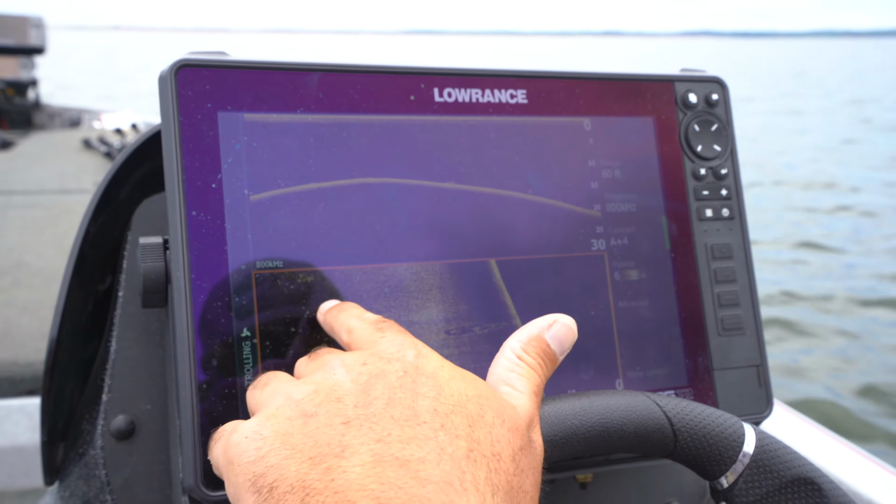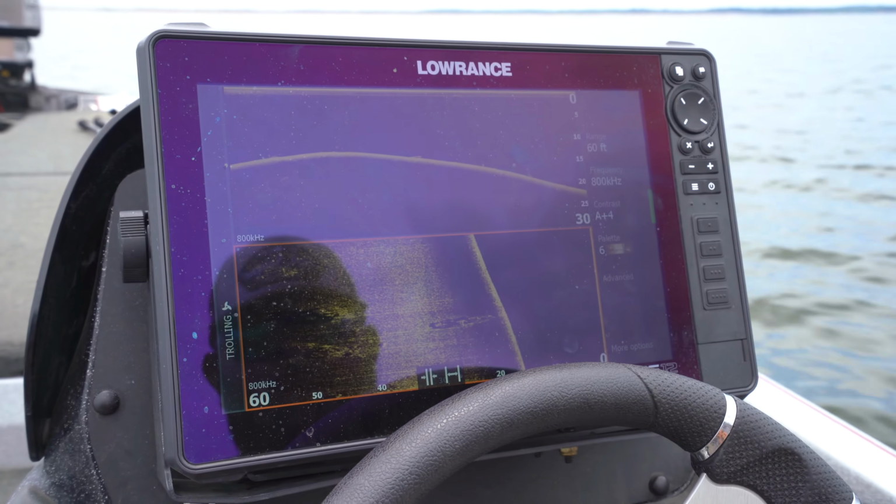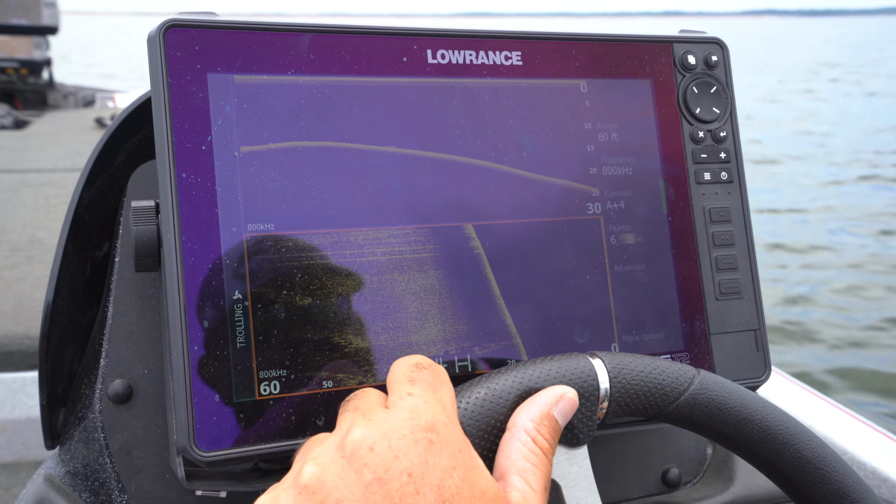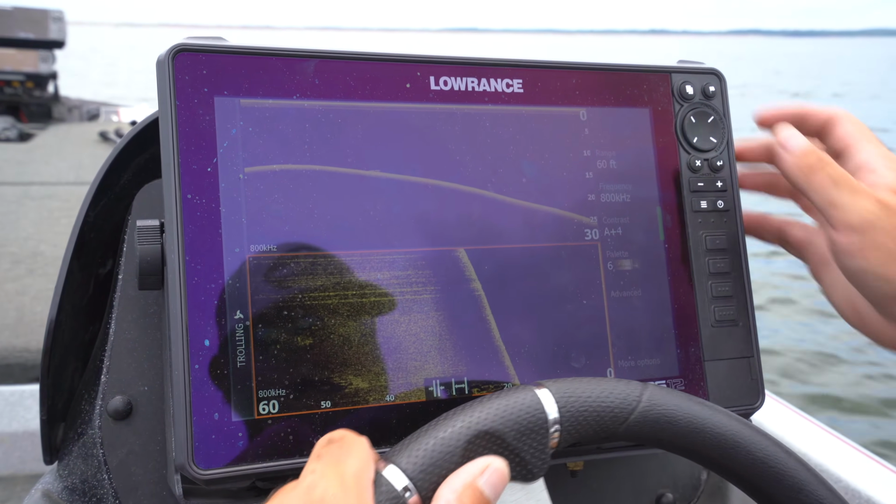But that's what your side image looks like. That's brush. It'll also show rock ledges. It'll show schools of fish at times. I'm not going to get on Cody's school of fish to show you guys that, but you guys can kind of see how the image works.